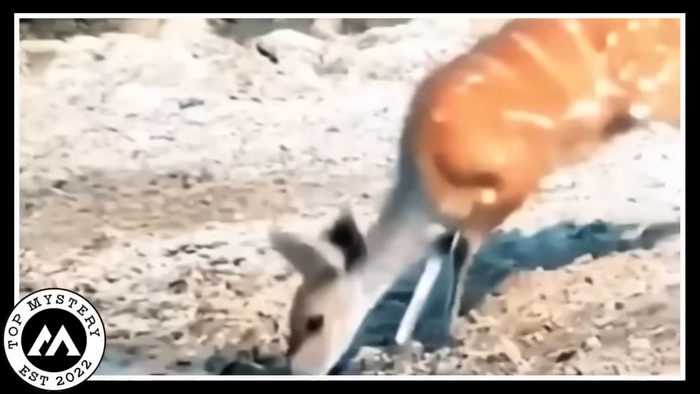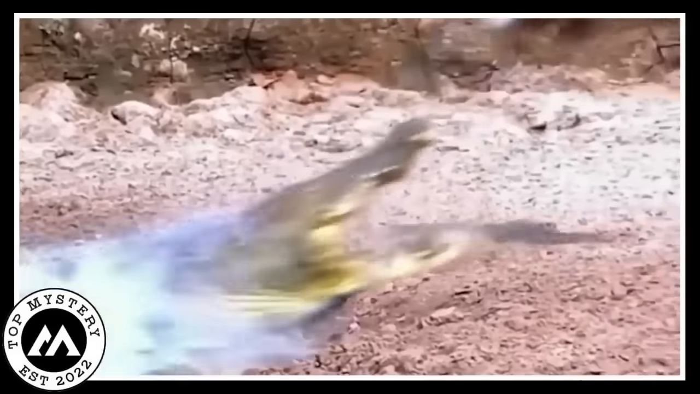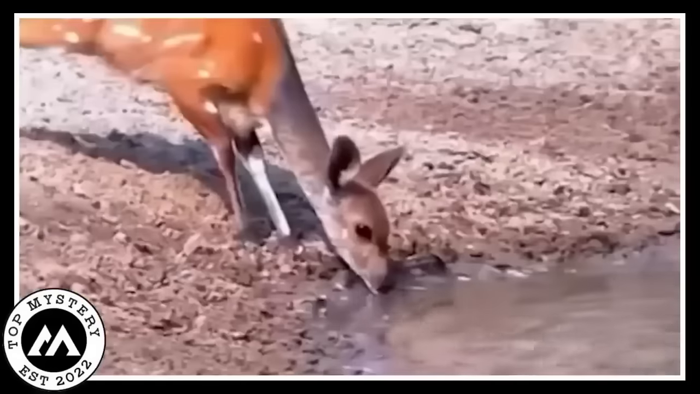But hey, Mother Nature equipped our deer friend with some lightning-fast reflexes. In the blink of an eye, it's like the deer hit the reverse button and zooms back, narrowly escaping the gator's dinner plans. It's a real-life action scene, deer dodging gators. You can almost hear the suspenseful music playing in the background.